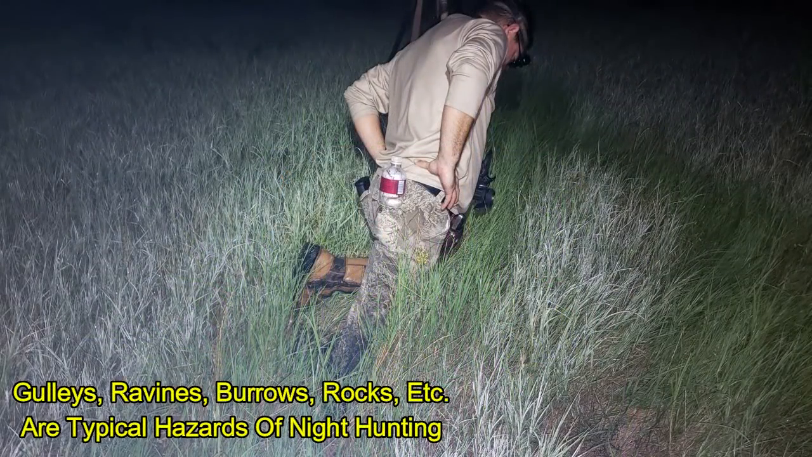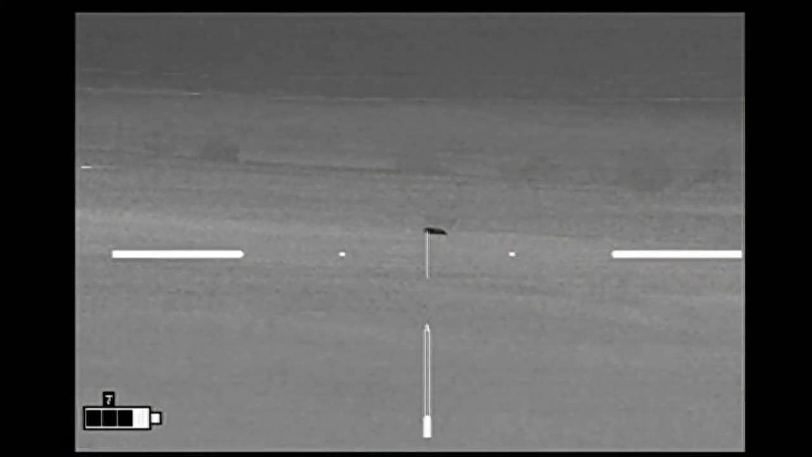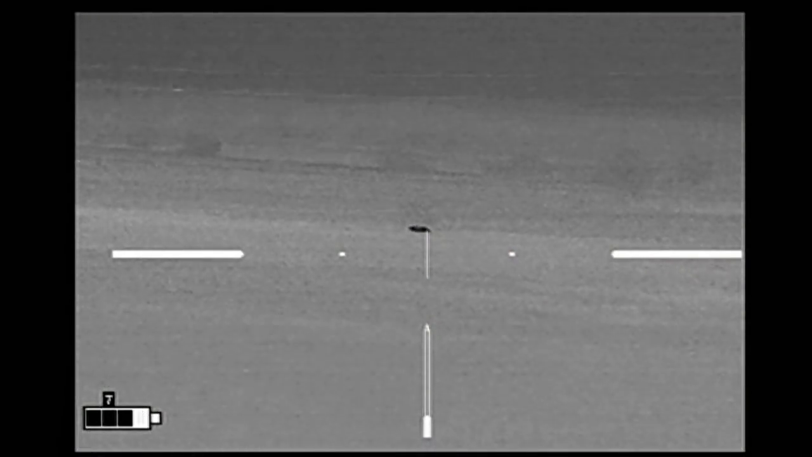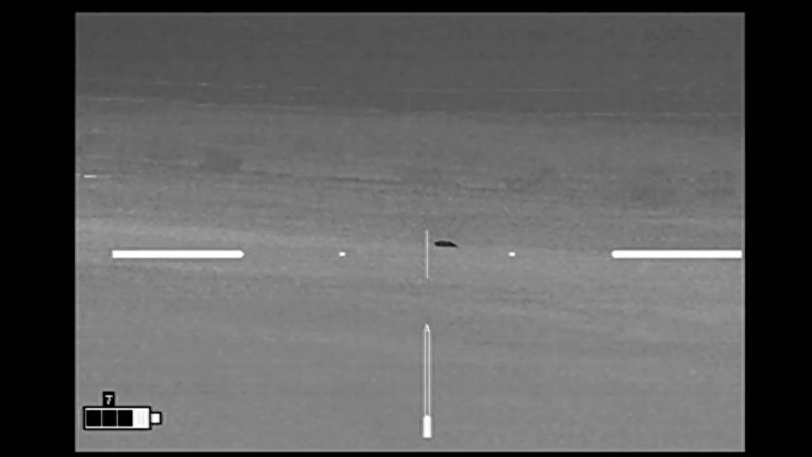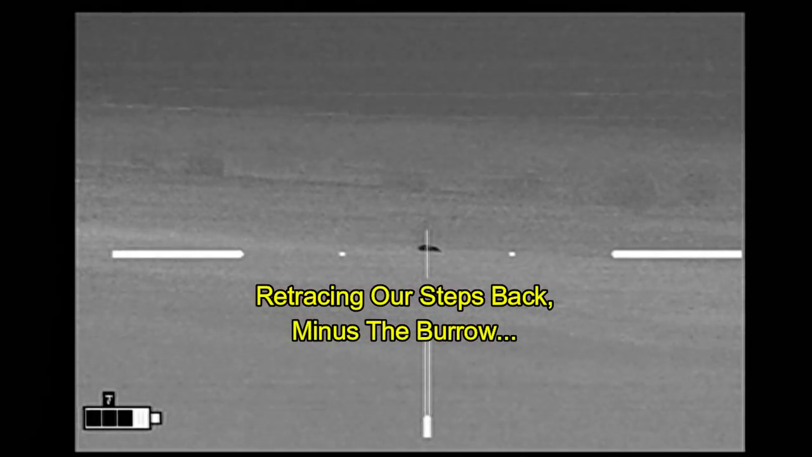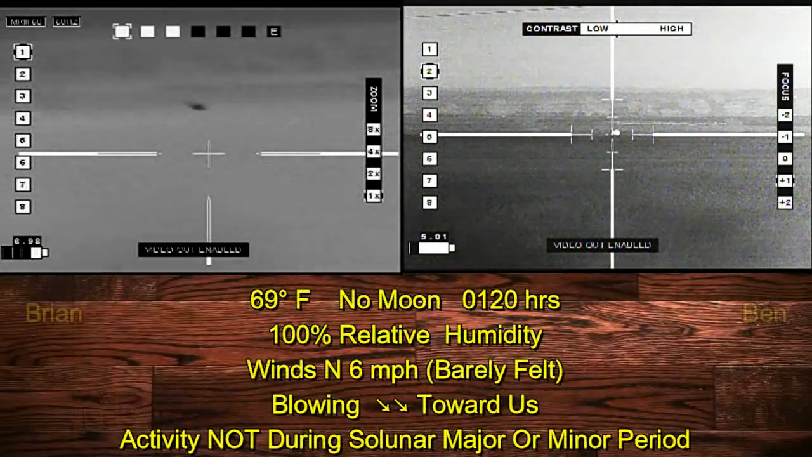From here, we were going to circle around and head back to the truck, and Ben has gone nearly knee-deep down into a burrow. There you can see his foot deep in the ground. Fortunately, there was water in the burrow, and he didn't hit hard, and there was no injury. We got up on top of the hill, turned around, and down back where we were 250 yards from here was another hog. This is halfway through our stalk at this point.